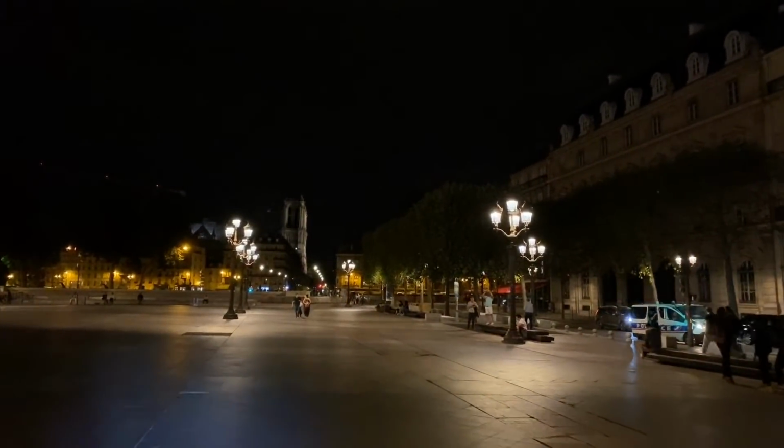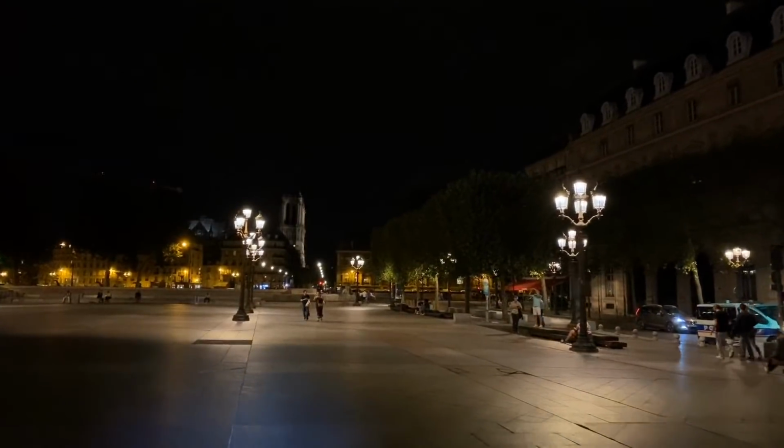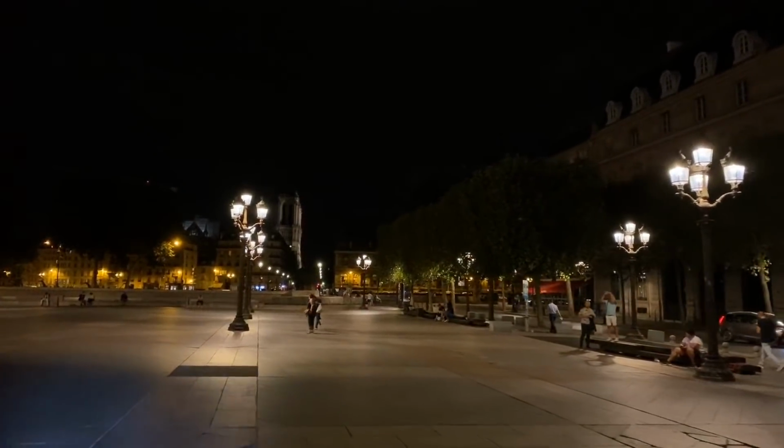So you can see here, we almost can't even make out Notre-Dame because of the lack of lighting on the side. So they're illuminating just the front facade at the moment.